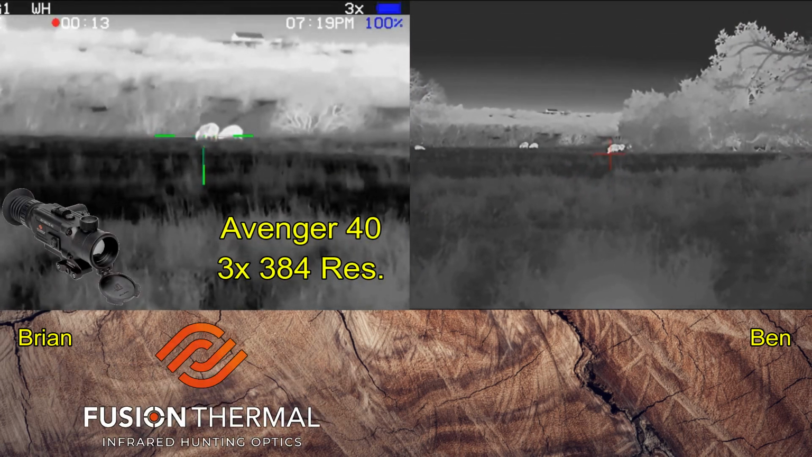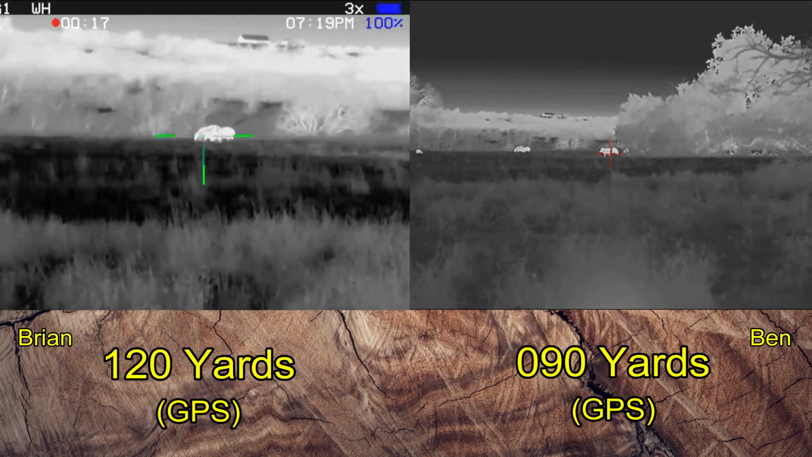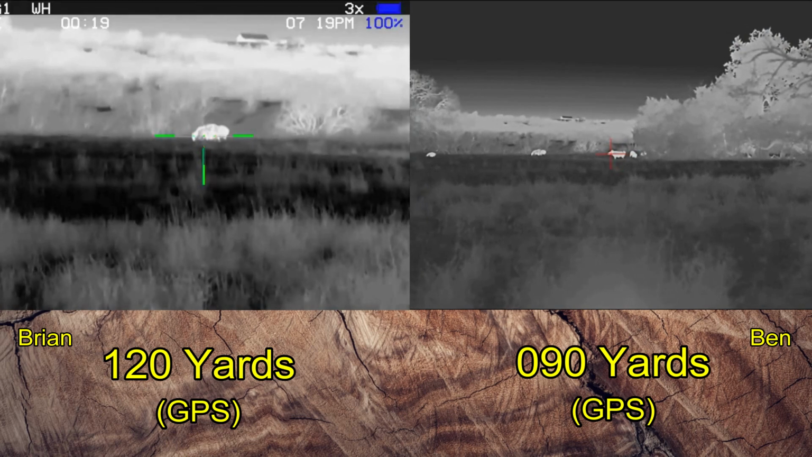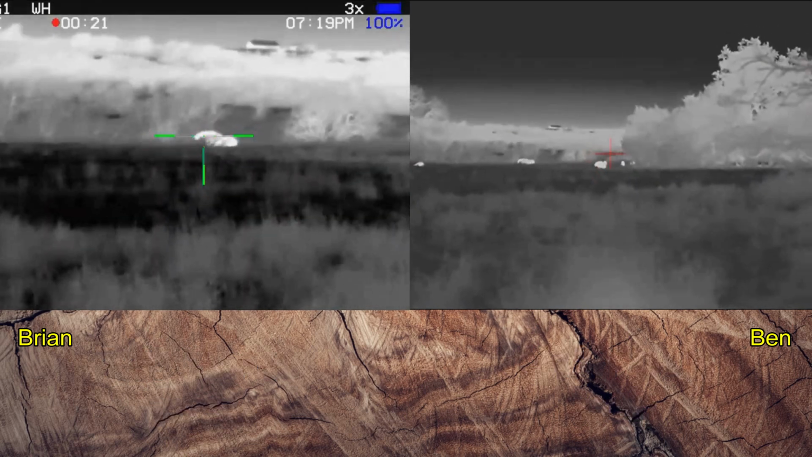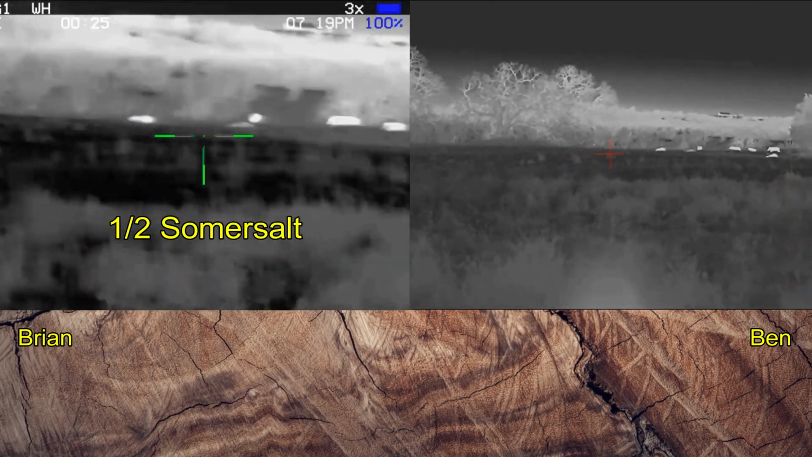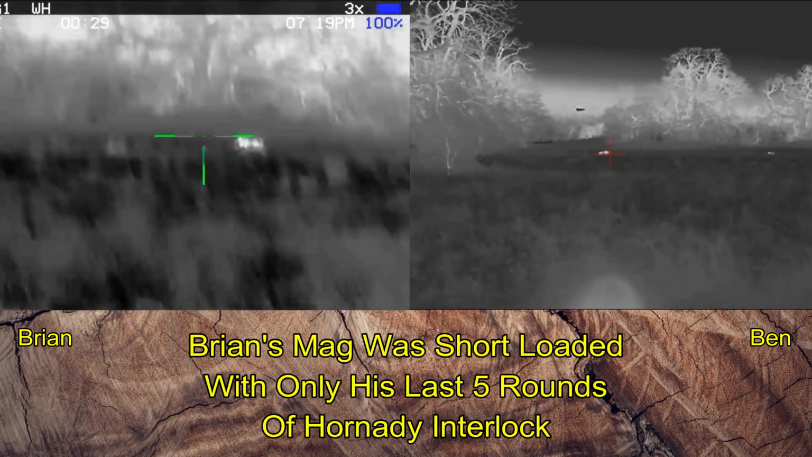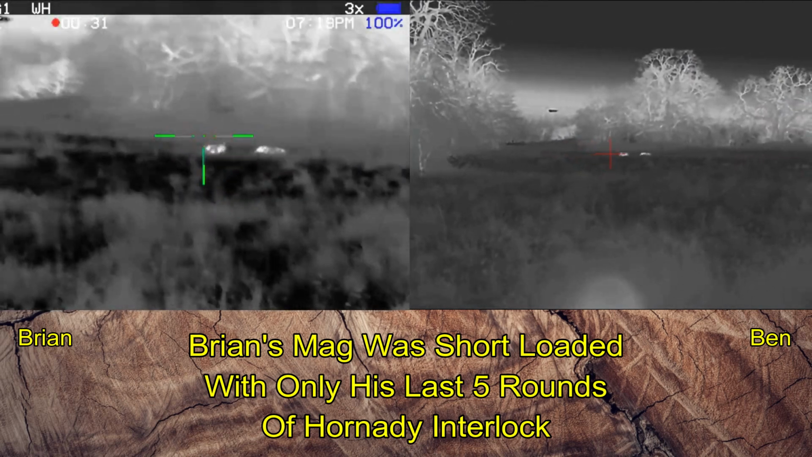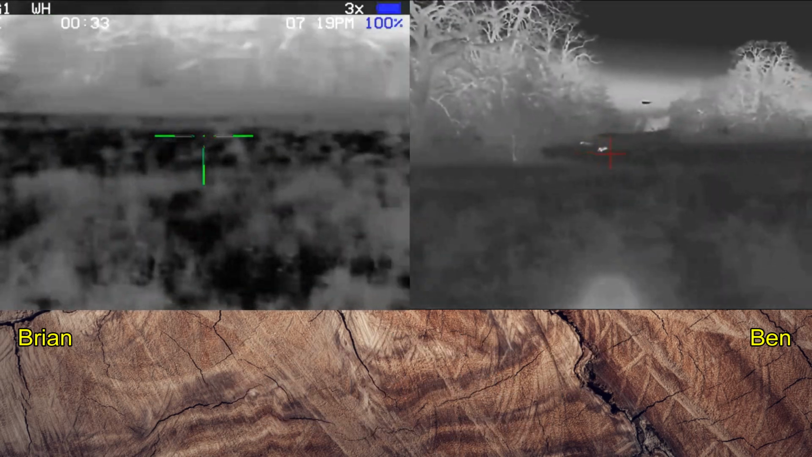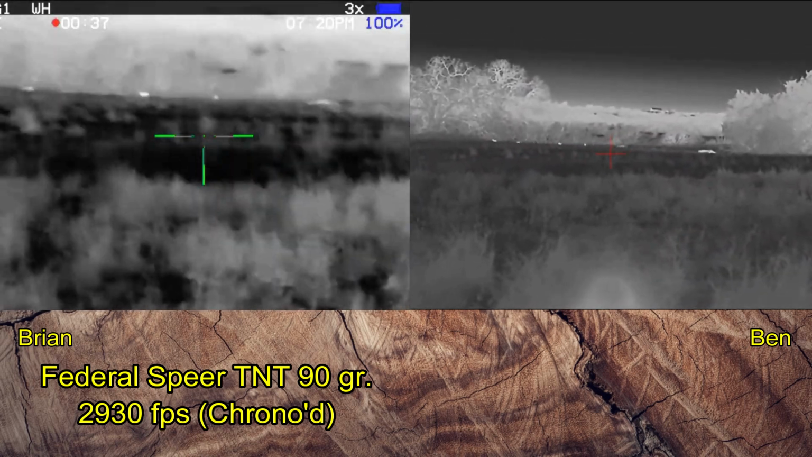To the left. Shoot ready. Shoot ready. Three. Wait. Go ahead. 3, 2, 1. Running left. Check left.